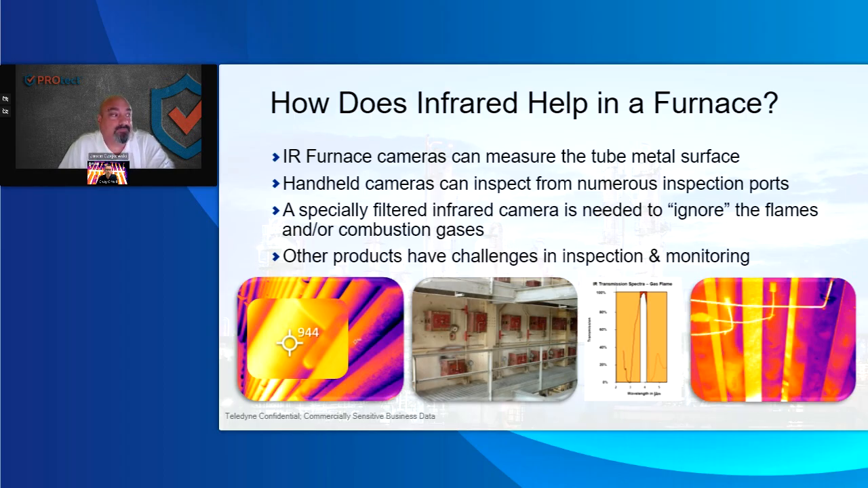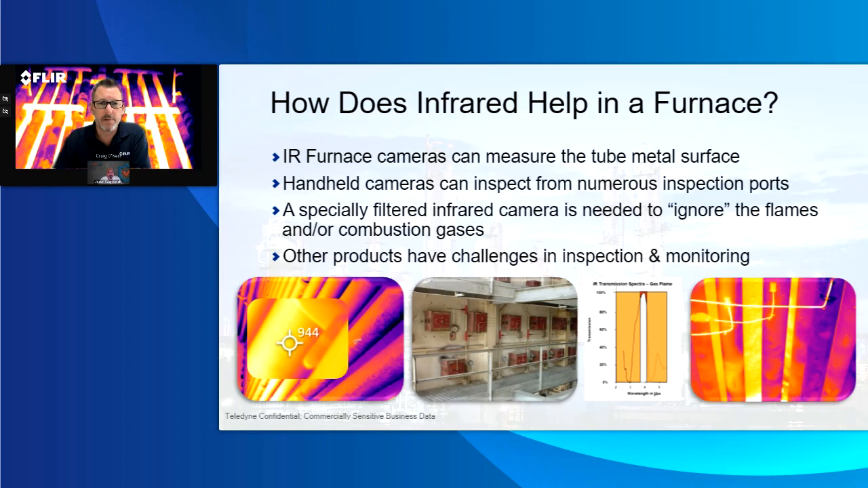Thanks. Yeah, and if you look at some of the images here, the second image just shows the number of challenges, right? How hard it is to do an inspection. You may have to look through each one of these ports at a separate time, or you may have to go from one side of the furnace to the next, and being able to do that with the versatility of a handheld camera probably is pretty convenient, I'm guessing. Oh yeah, definitely.